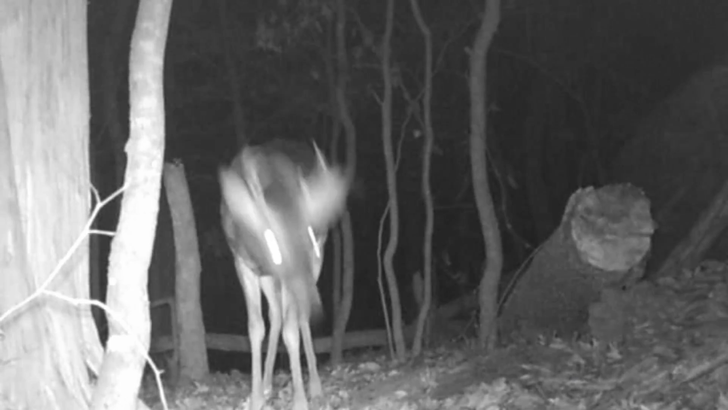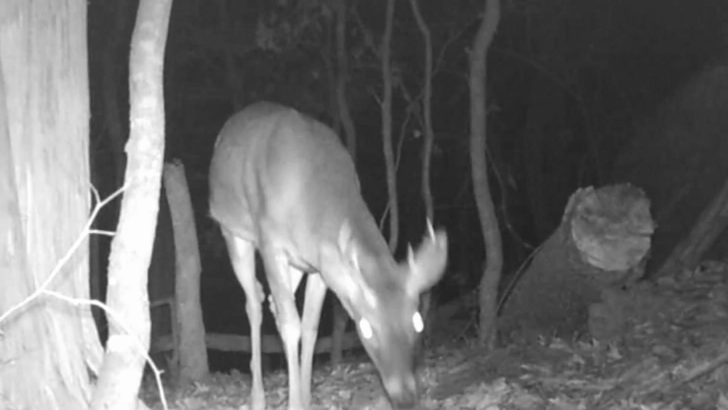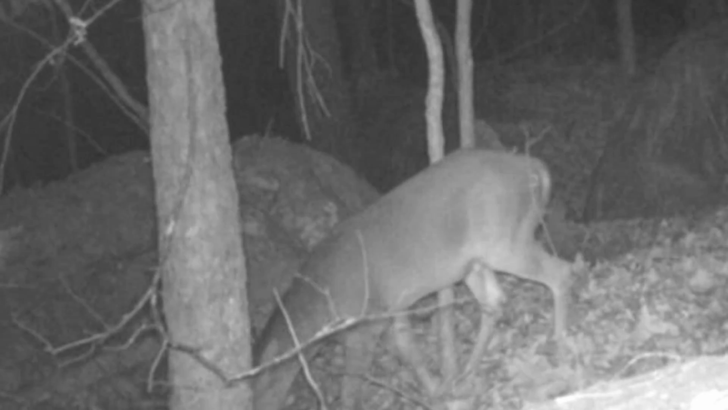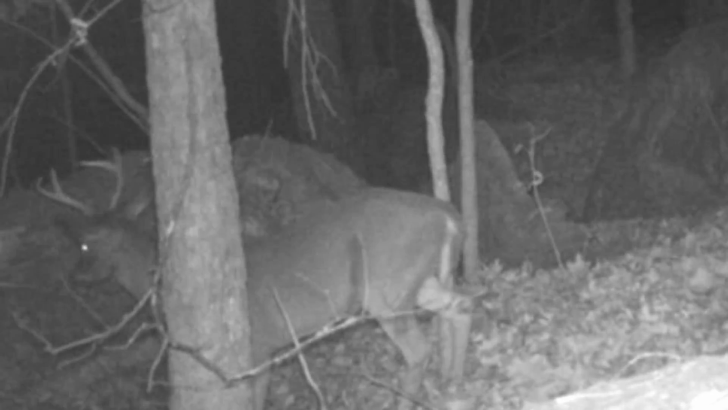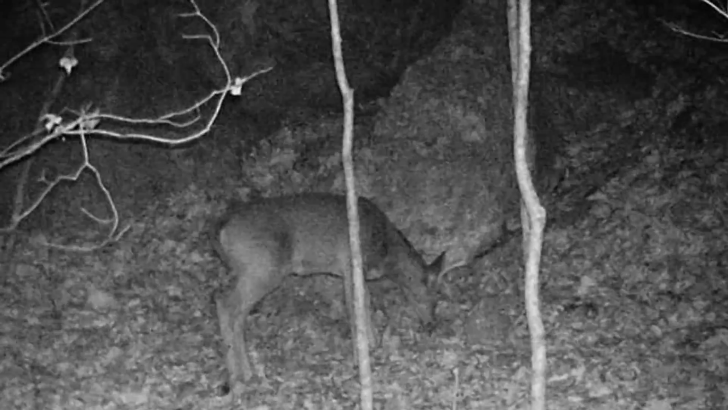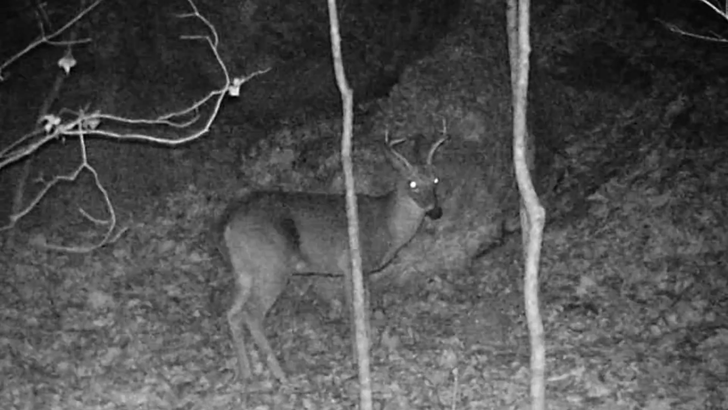These old bucks, they don't care. They're just moseying through, following this herd of does. And you see them everywhere at night, just like you do during the day. But they're still watching for these coyotes.